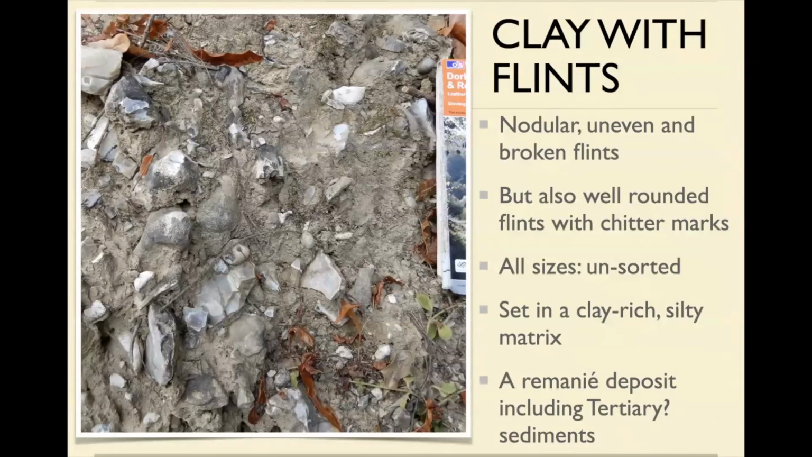It's made of lots and lots of flint, but different sorts of flint. There are big nodules of flint, and there are lots and lots of broken, sharp, broken flints in there. Now, hollow flints are quite common. You can see something there and here.